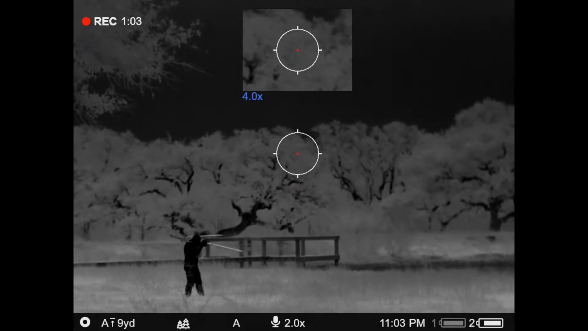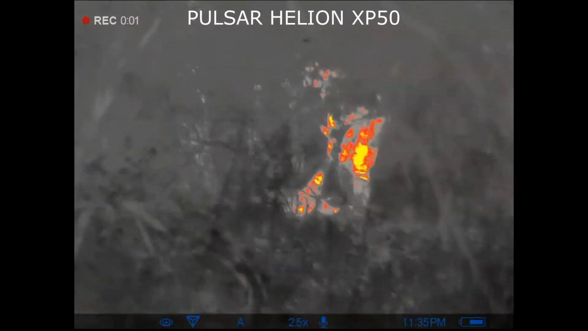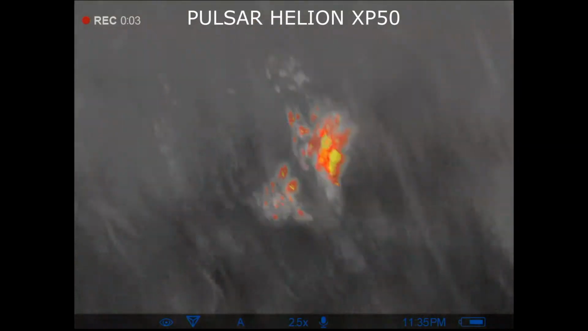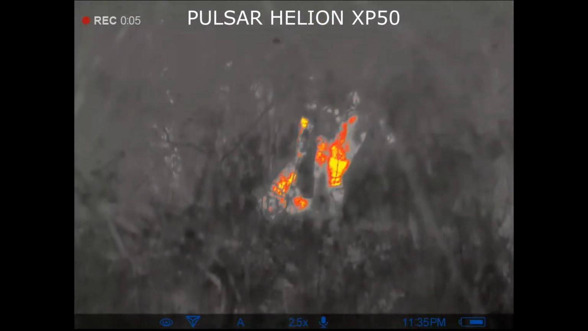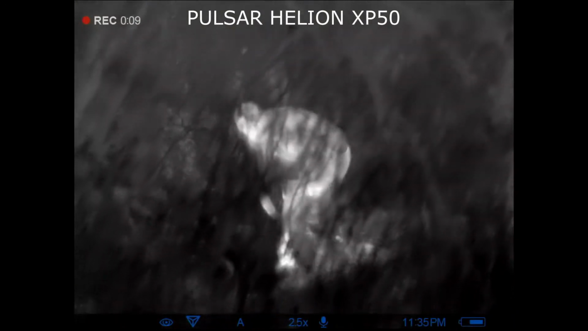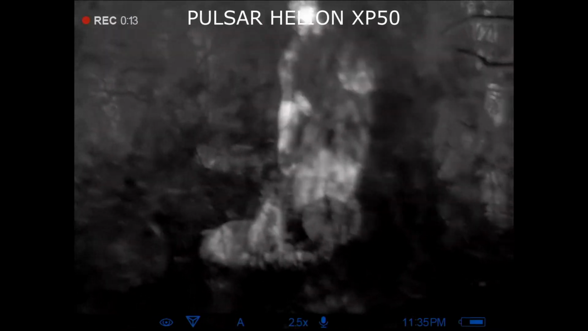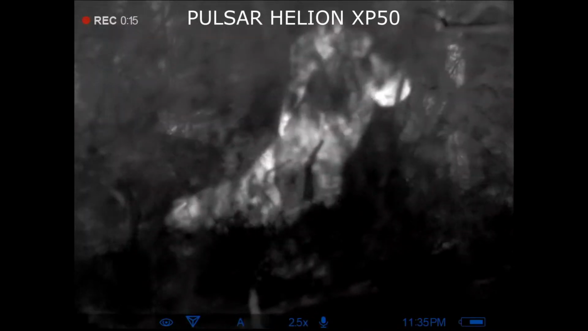But we walk back to the buggy, and then of course he has to get out his Pulsar Helion XP50 and video me trying to drag my pig out of the brush. This pig ran in a little further than I expected. I made a good shot on it, but I also followed up with a second shot, both bullets hit it, and it still made it in there a good ways.